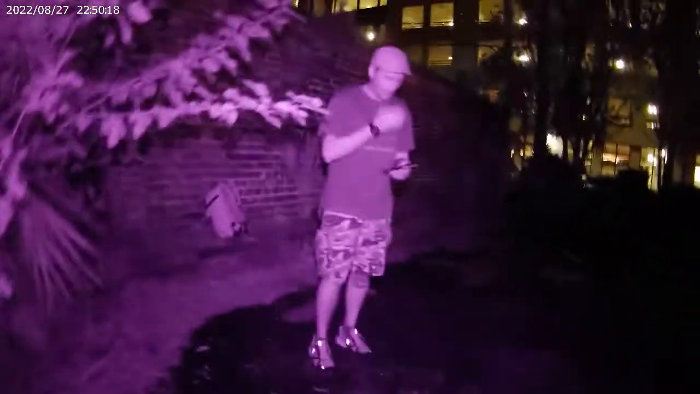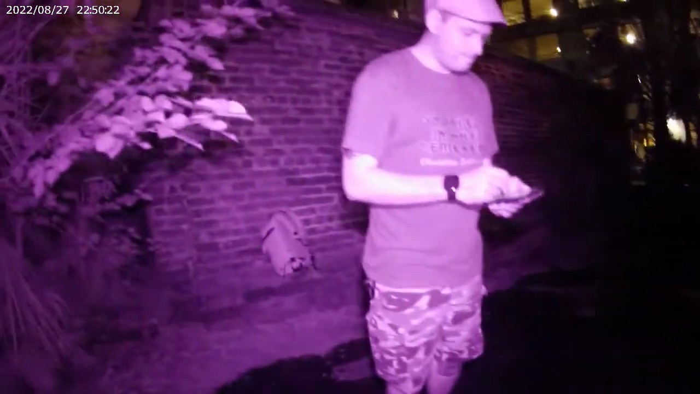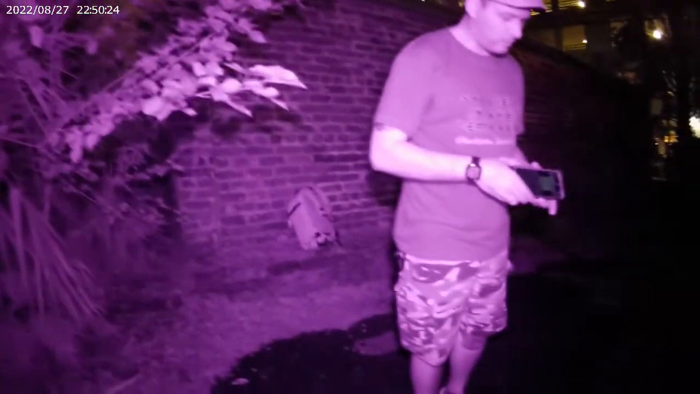Oh goodness, this is close. So this is exactly where we're standing right now. That's me demonstrating the lasers with somebody else on a much smaller group that we weren't using, but watch right here as it starts to come through.